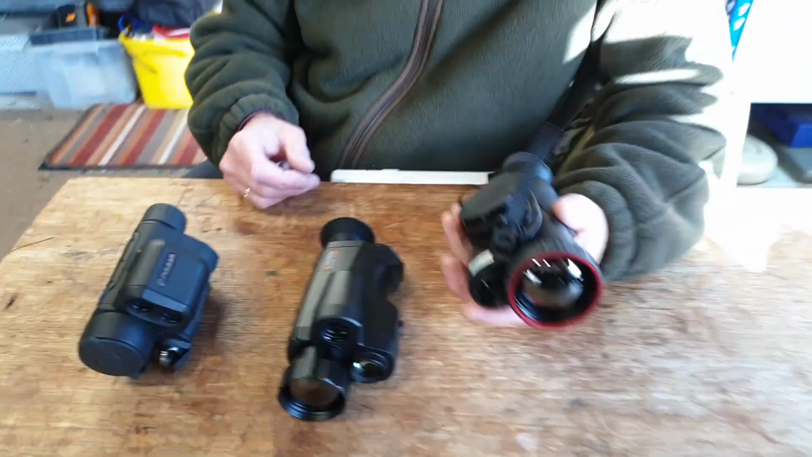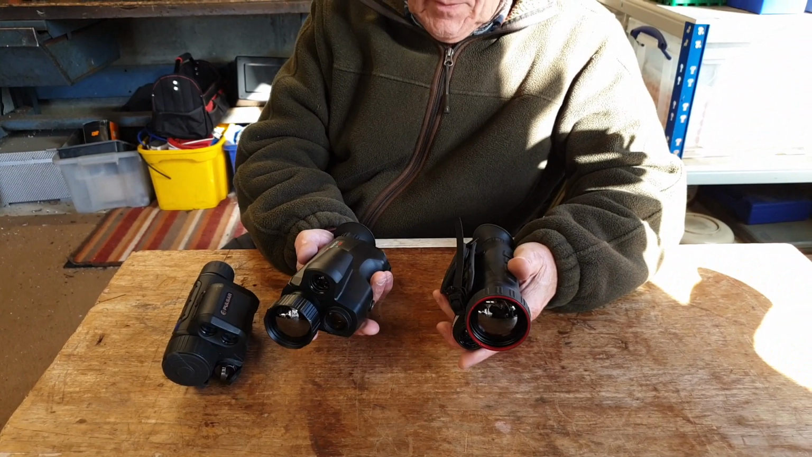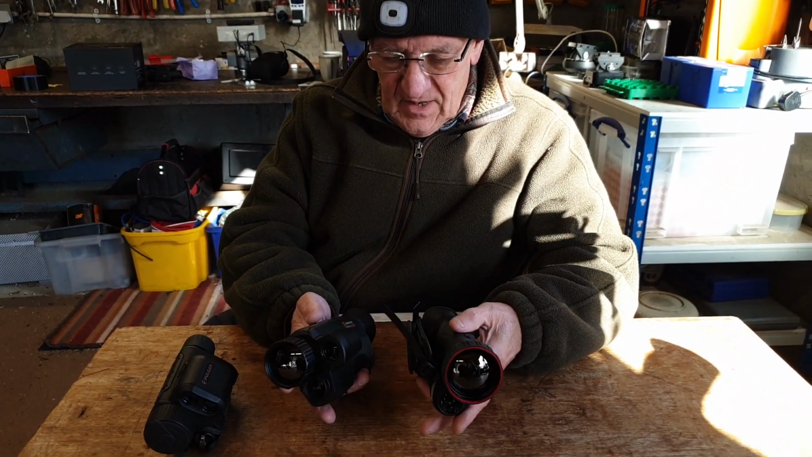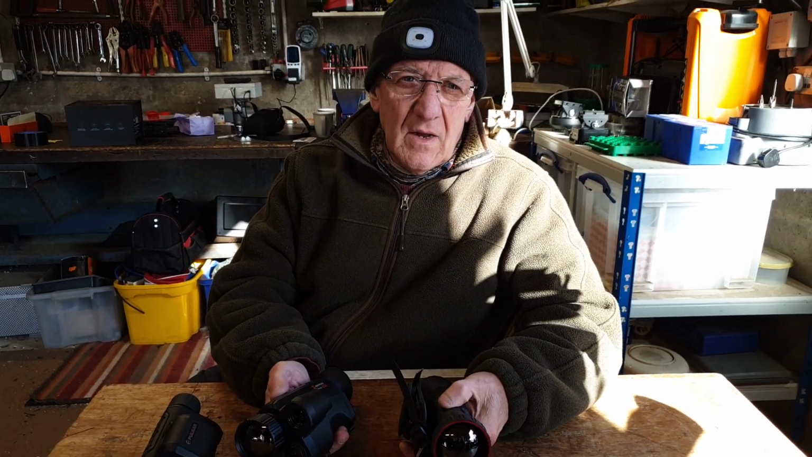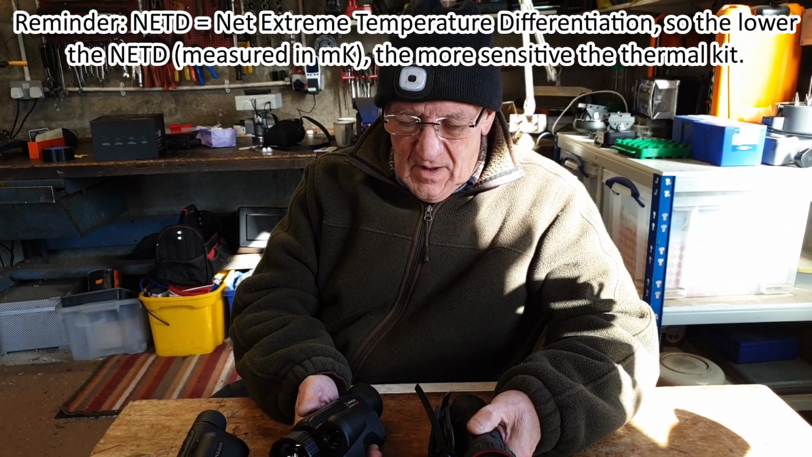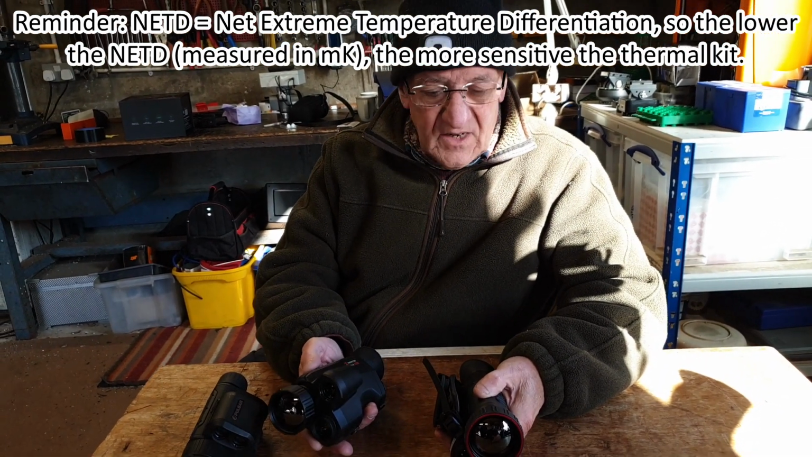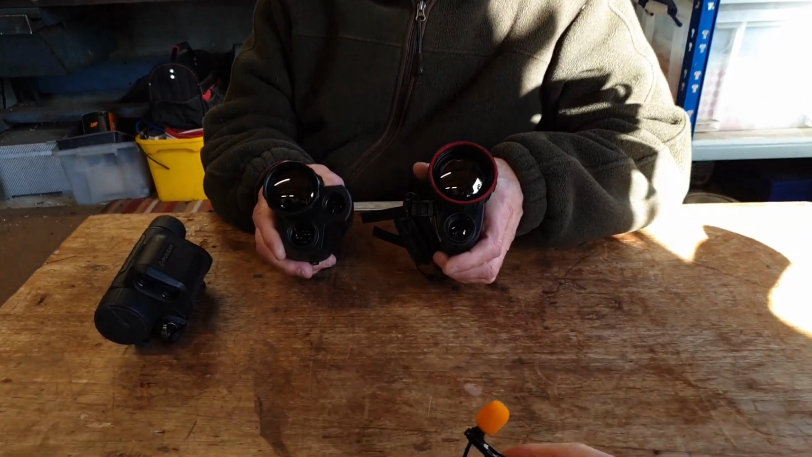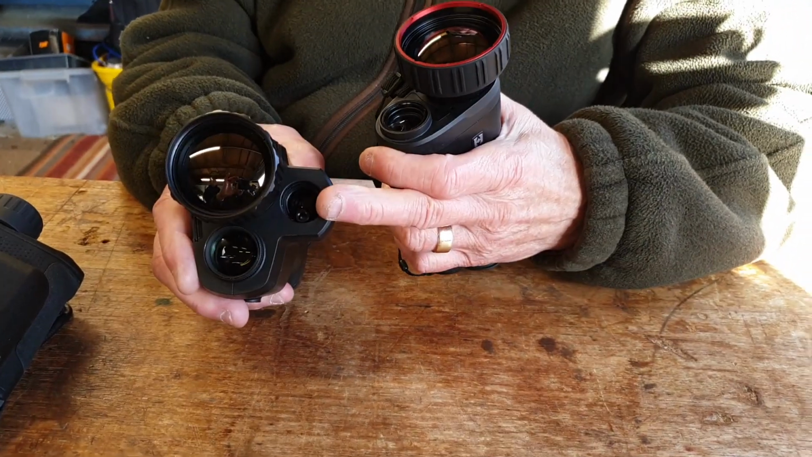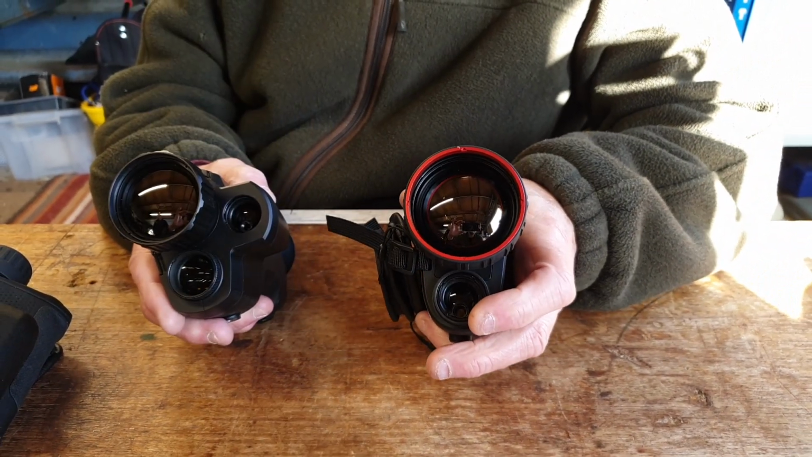Okay, the Condor is the updated version of the Gryphon. The big difference here is that the Condor has the new 20 millikelvin NETD sensor, whereas the Gryphon has the older 35 millikelvin NETD sensor. The other difference, obviously, you can see by looking at the front: that's the rangefinder on the Gryphon, and this is the rangefinder on the Condor.